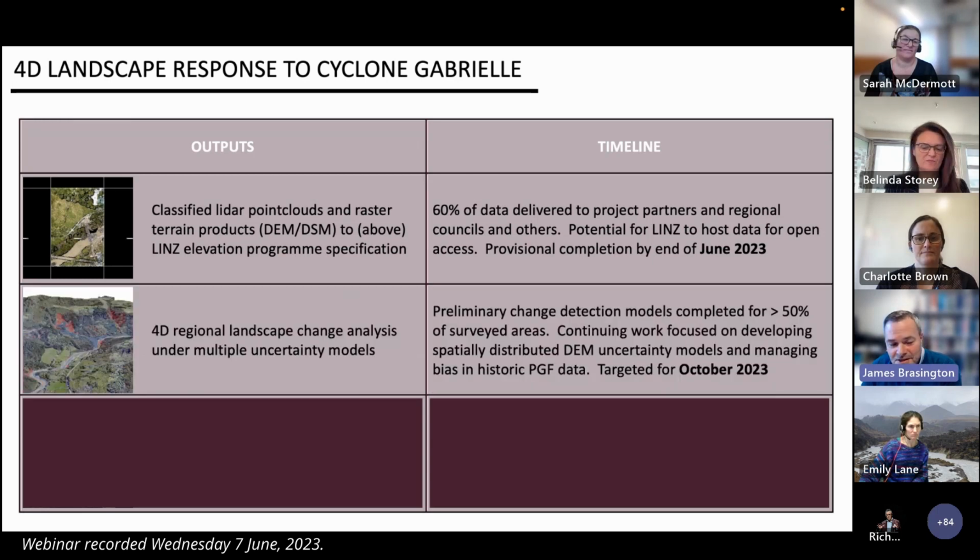The real stab for us is trying to develop what we call 4D regional landscape change models, and we're doing that under a range of different uncertainty models. It seems like a very simple job to compare two digital elevation models. The problem is they both contain errors. And so when we look at the differences between them, we need to understand which changes are real and which changes are essentially within the error of the two data sets.